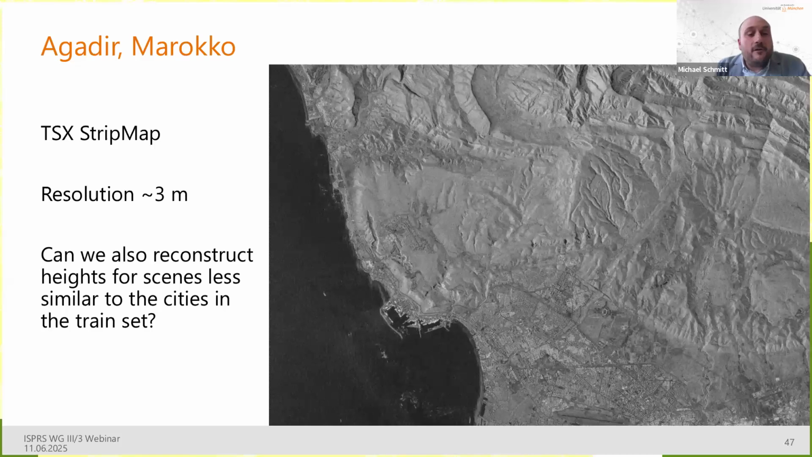And the question is, can we also reconstruct heights in such scenes that are less similar to the training set? And here, if we overlay our reconstructed heights, building footprint filtered, to this SAR intensity image, we also get quite a decent impression of the distribution of building heights in Agadir, Morocco.